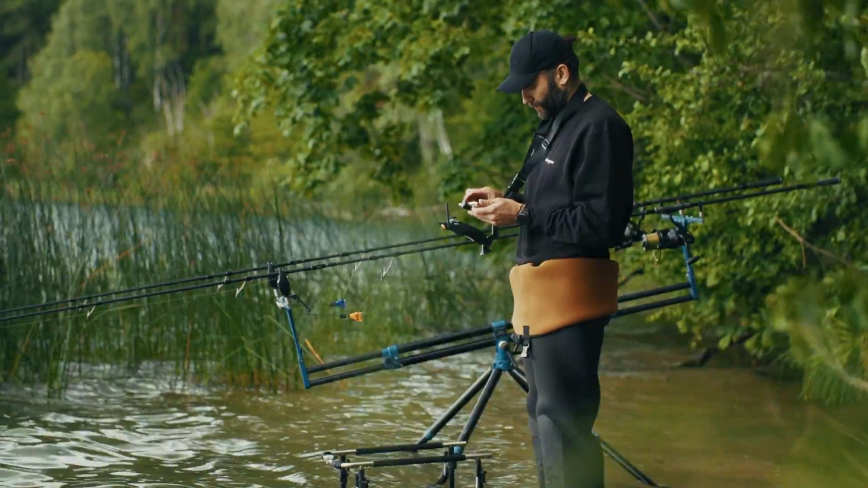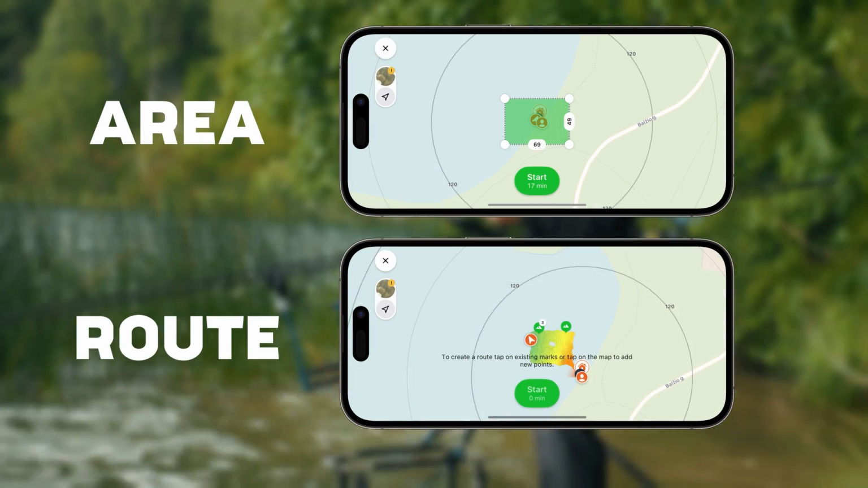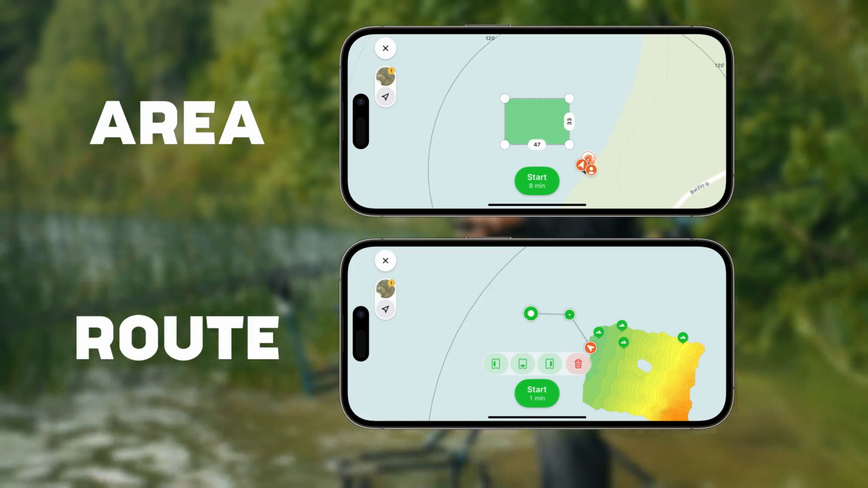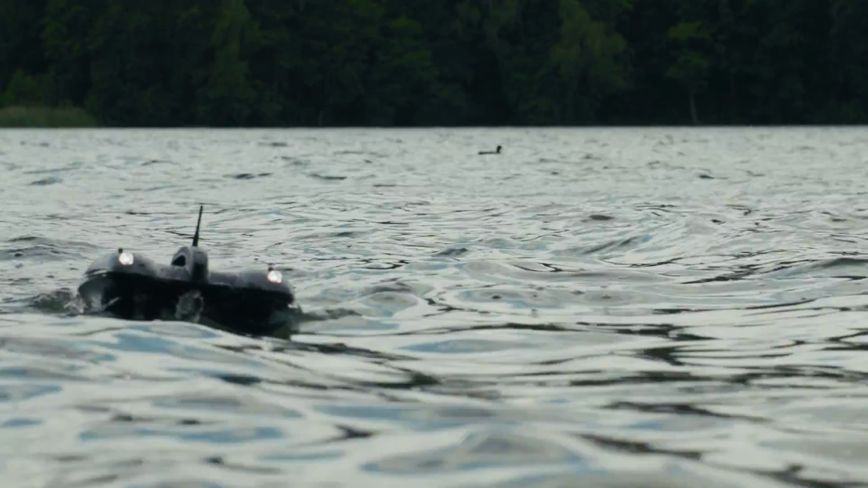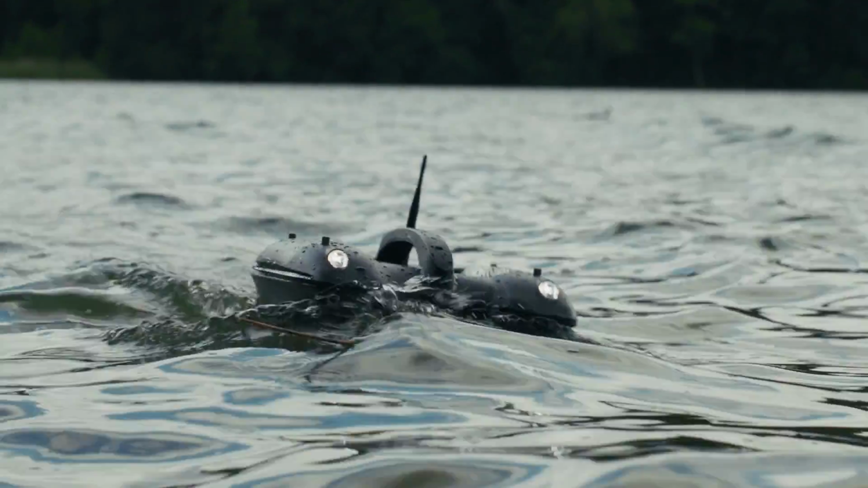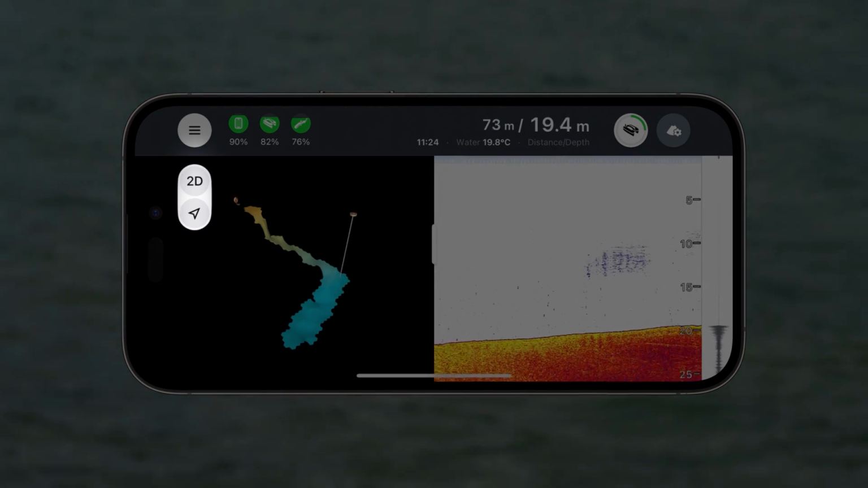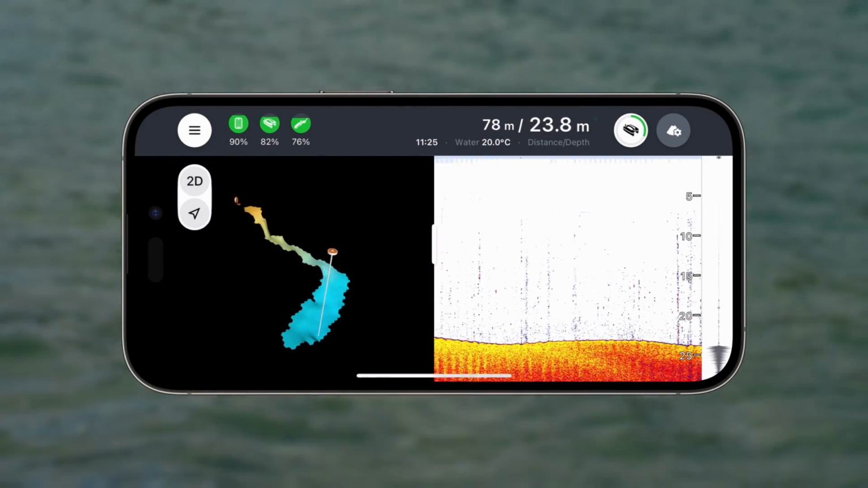Once you're at your chosen venue, set the Quest to scan your preferred area, follow the path you've chosen, or navigate the boat manually. While the boat is in the water and scanning with its built-in chirp sonar, you can switch between 2D and 3D view at any time via an icon in the top left corner.